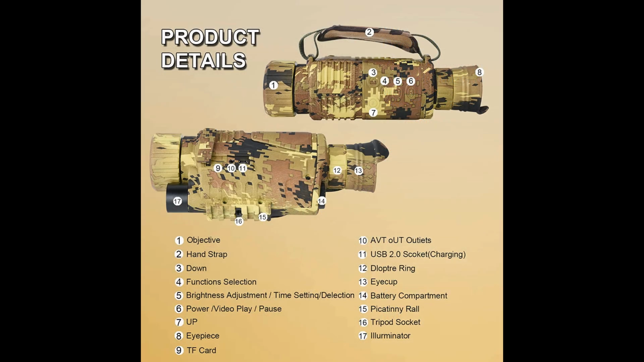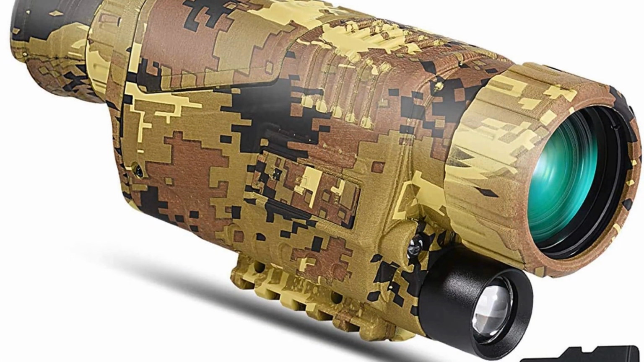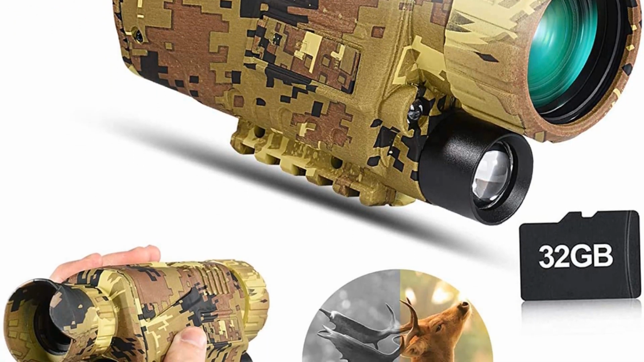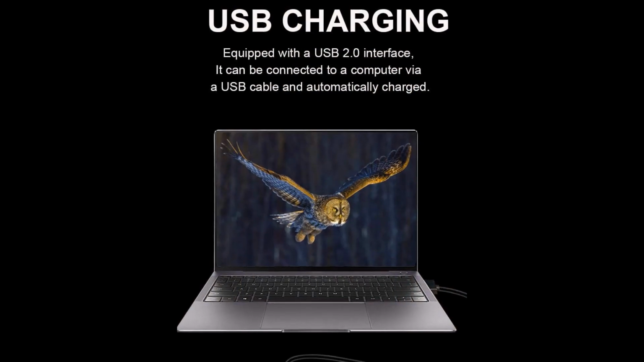Quickly go over the specs. The main objective lens is 30mm. It has a built-in infrared illumination torch and it can see up to 150 yards in fully dark. There's a 5x optical zoom which is fixed, and I'll come back to that in a moment. Additionally, there is an 8x digital zoom, and in theory that gives you up to a maximum of ×40 magnification.